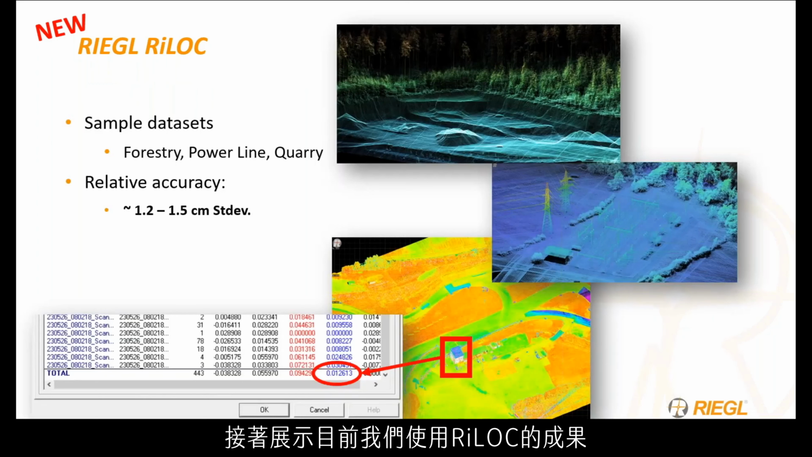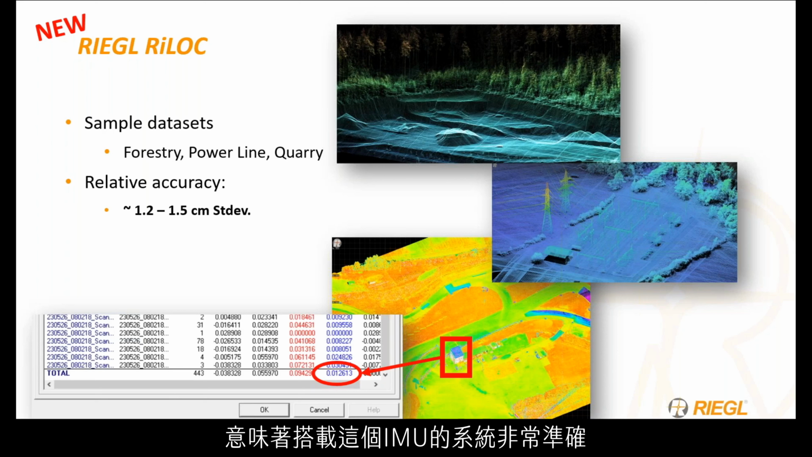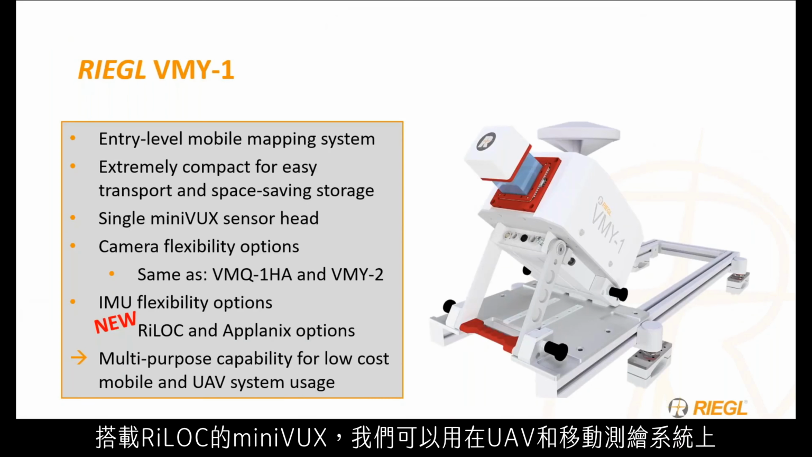To show off what we've done with this RILOC so far, we've gone out and tested a few sites at this point with forestry, power lines, and in quarries in general. We've seen 1.2 to 1.5 centimeters of standard deviation in the vertical, meaning we're getting a very accurate system with this new IMU.